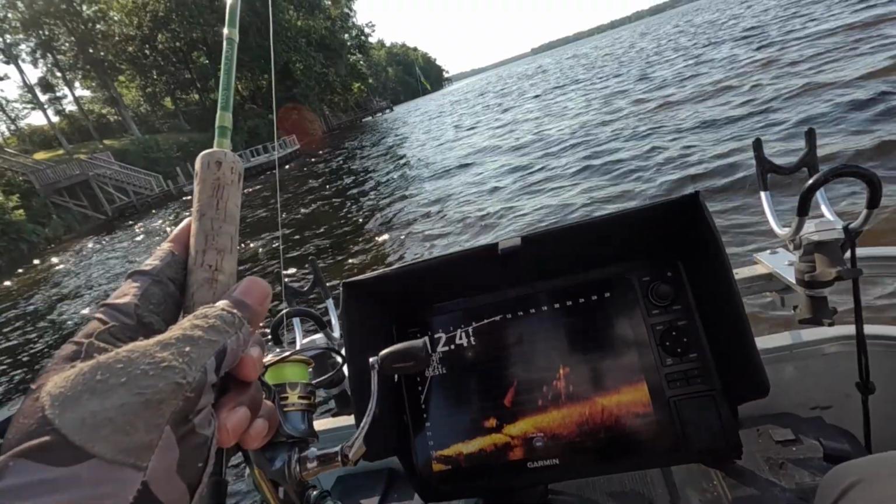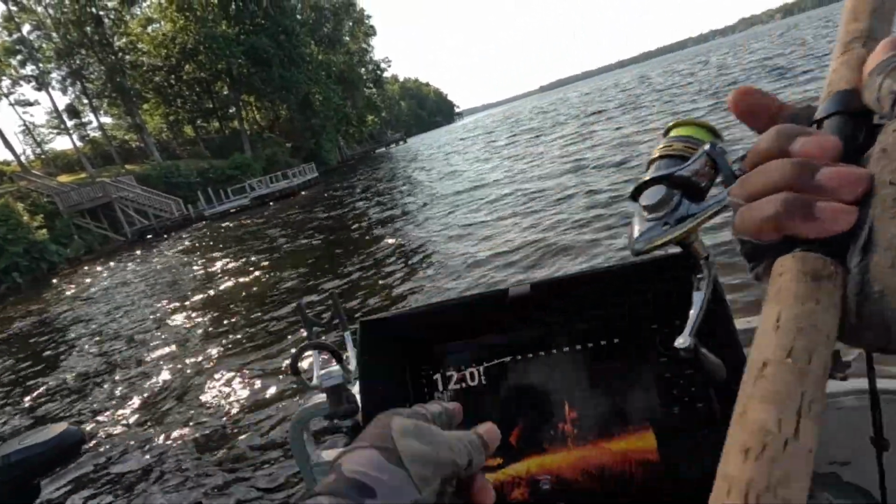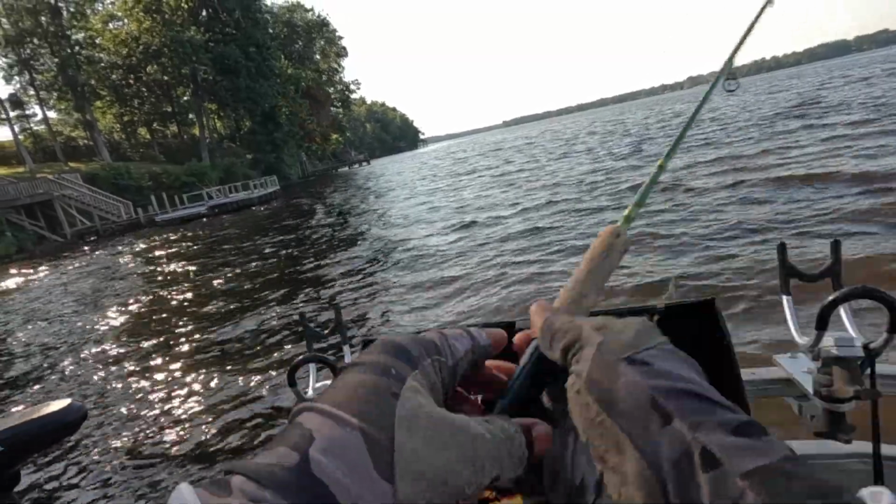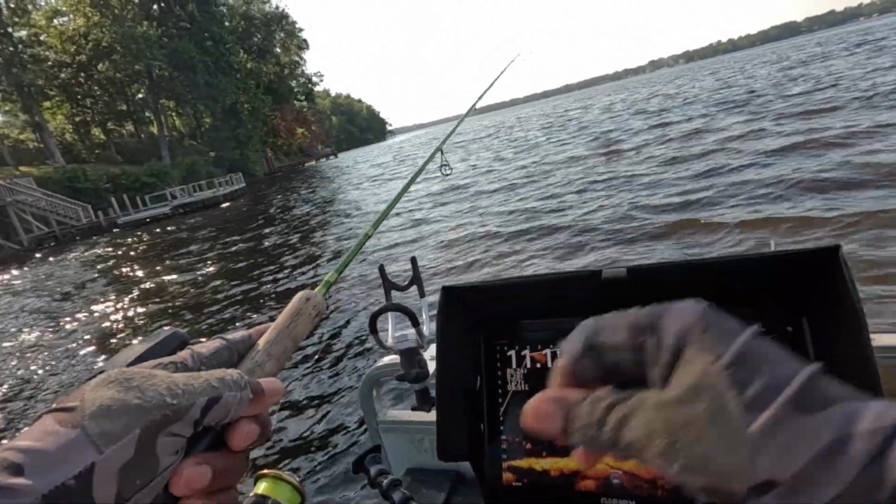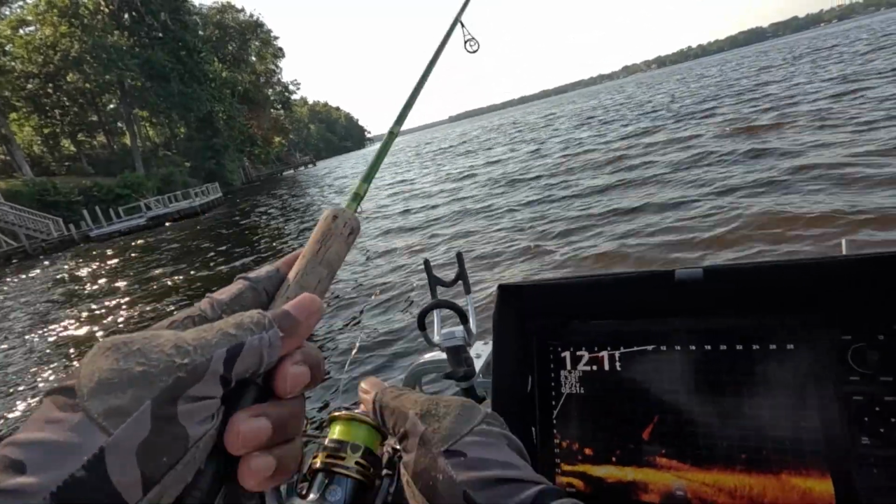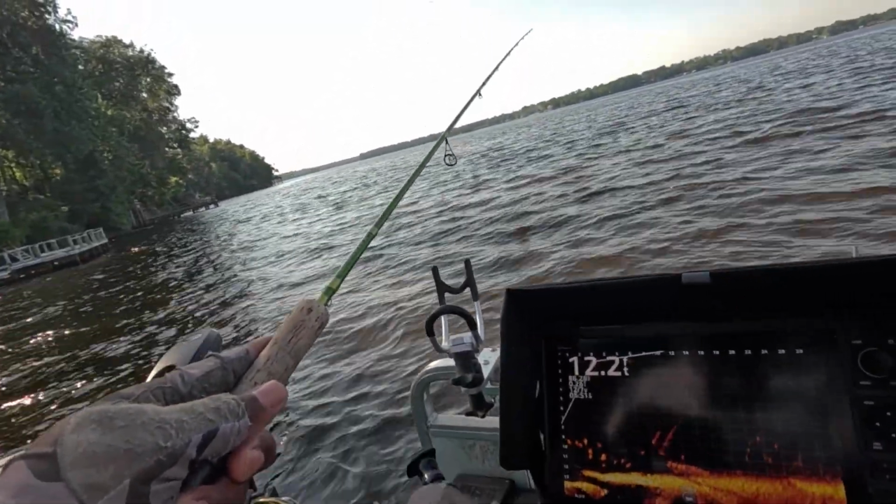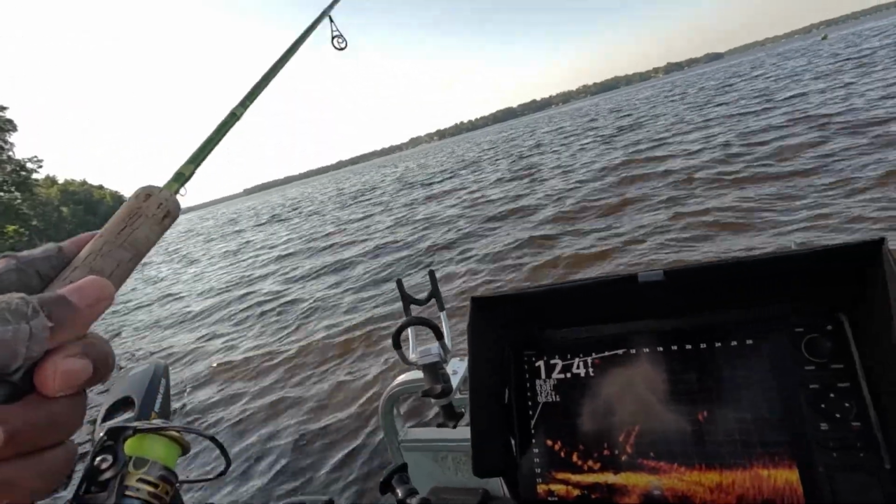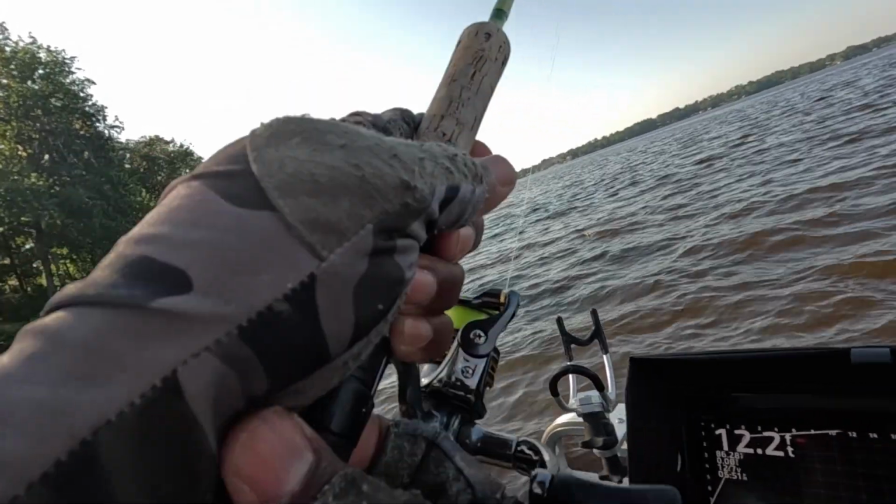Some holes that I didn't plan on going to. So I don't know if this is the third or fourth. We'll count them up at the end, but there's some fish right there. See if I can catch one off of it. Okay, didn't take long to hit pay dirt, folks.